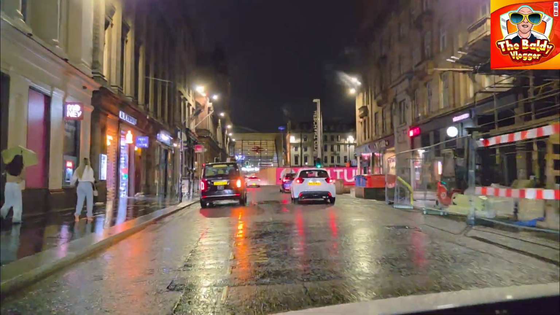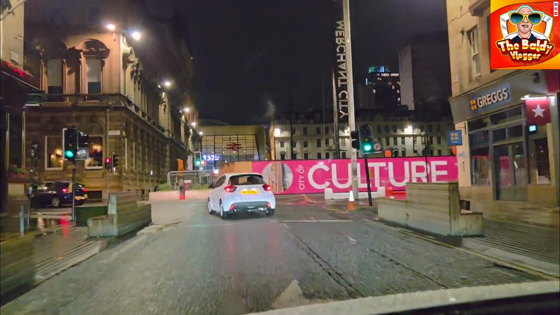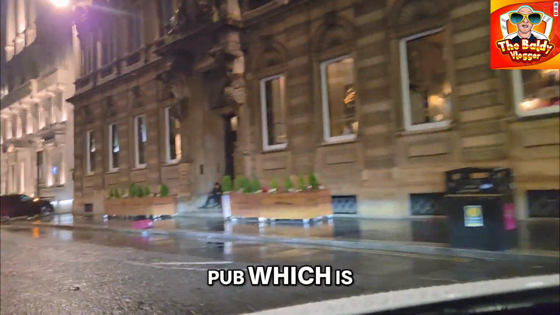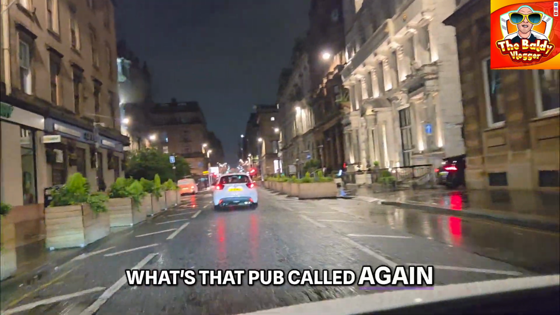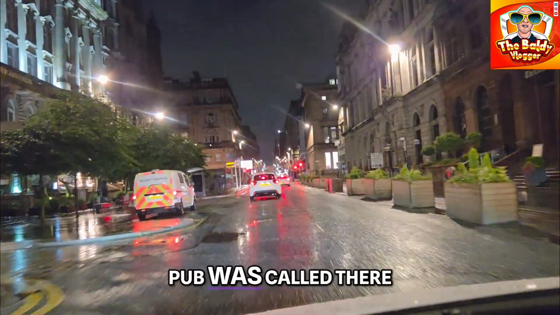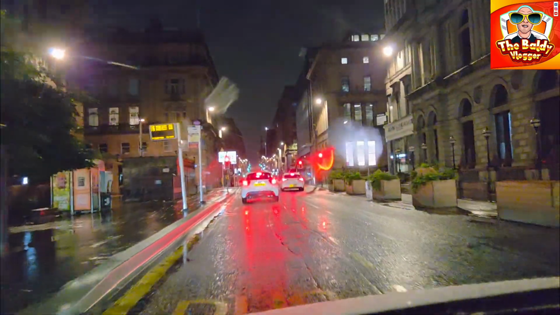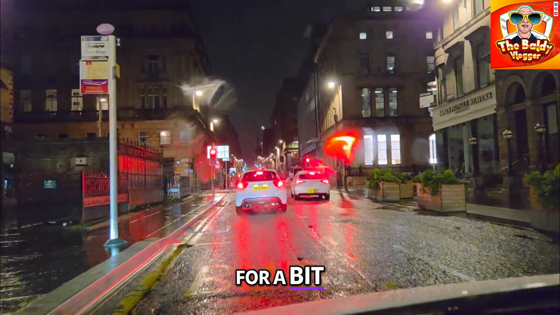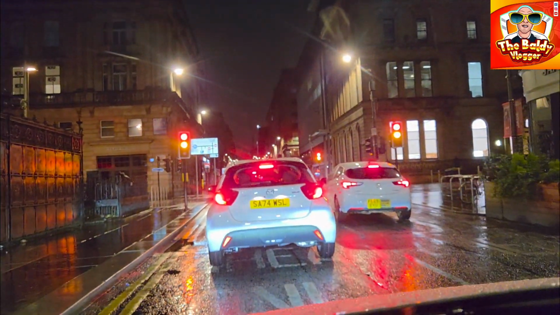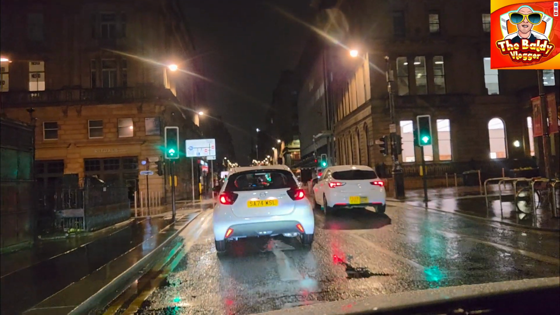You know, they're getting blown away with the umbrellas. Mary Poppins there. The lagoon on the left, Barbarito on the right. And here's a popular pub, what's that pub called again? Counting House, that's it. It's a Weatherspoons. I couldn't remember what the flipping pub was called then. I'll carry on driving for a bit. I'll carry on filming for a bit. I'll show you Glasgow at night, on a quiet night.